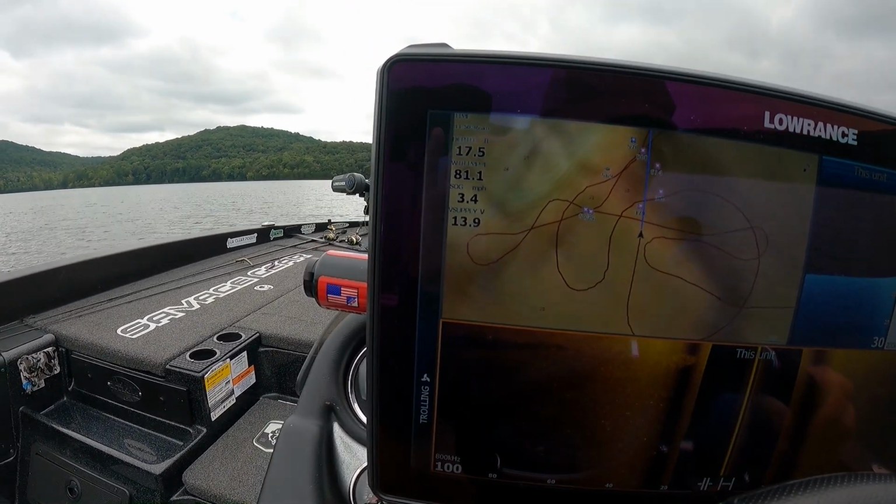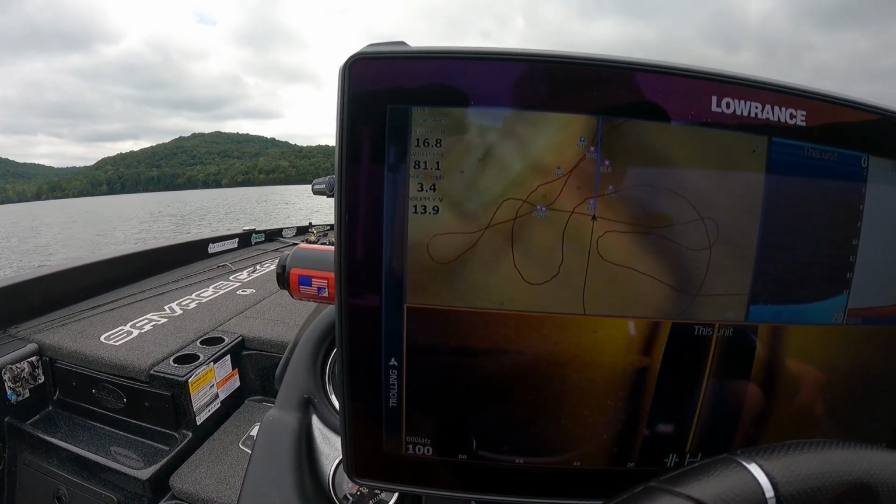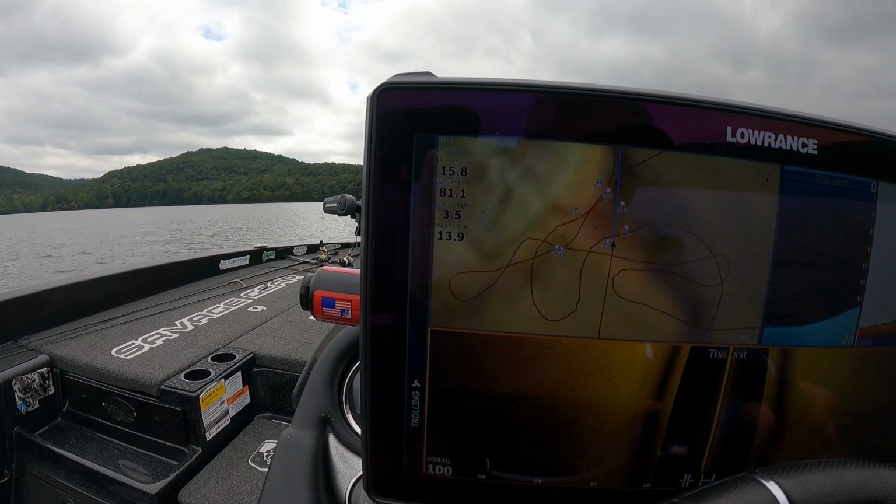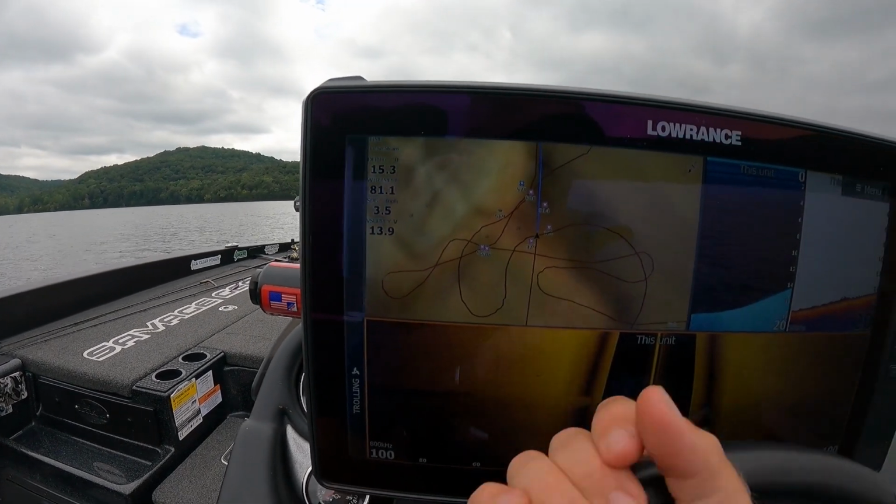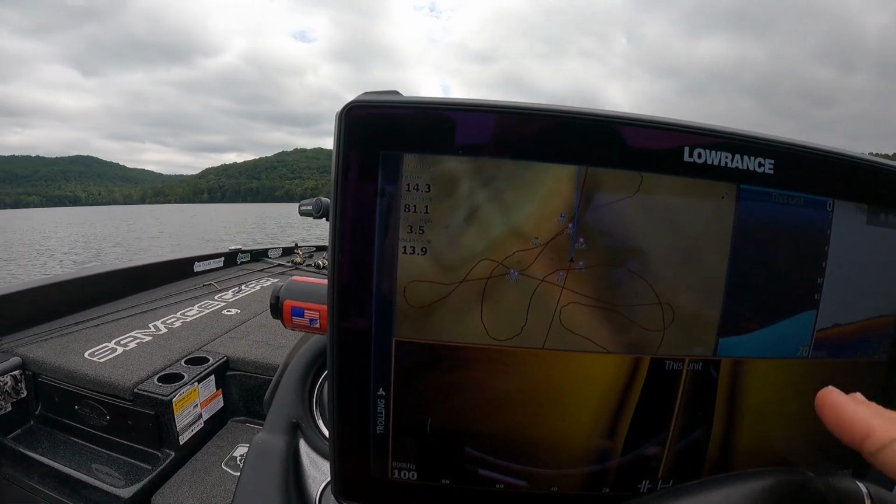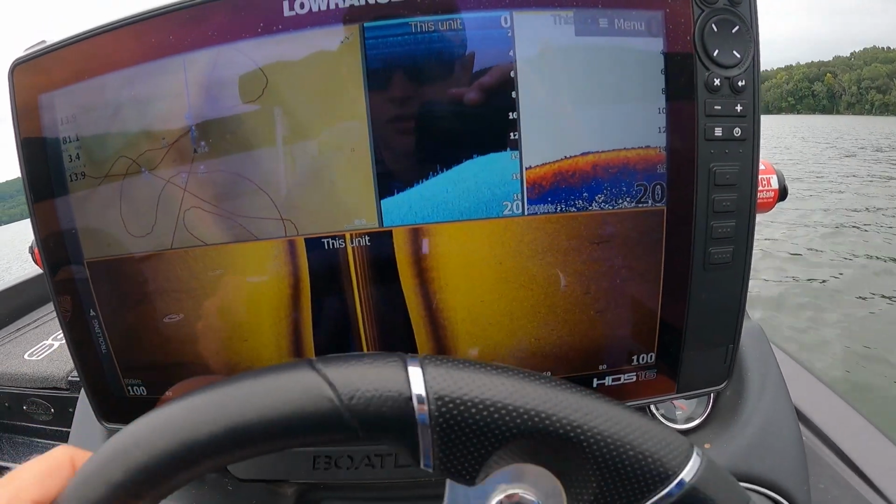Trying to think if there's anything else. It's really pretty much it. It's pretty self-explanatory. It's pretty basic. Just get out and scan. Use your electronics to your advantage. There's so much to be found out here, or wherever you're fishing, with your electronics. Not just fish, but like I said earlier, structure.